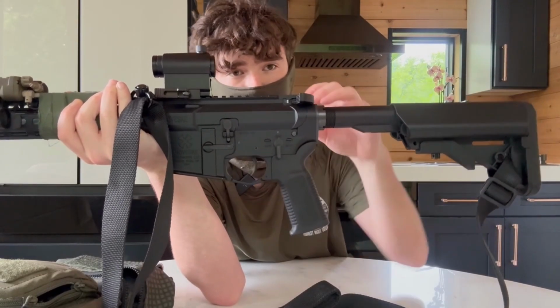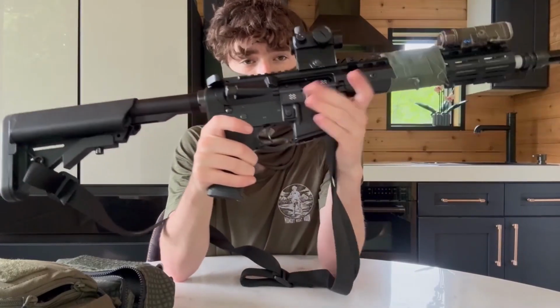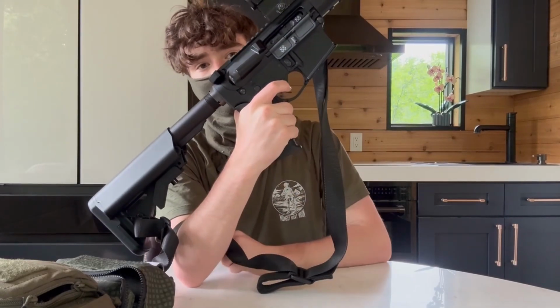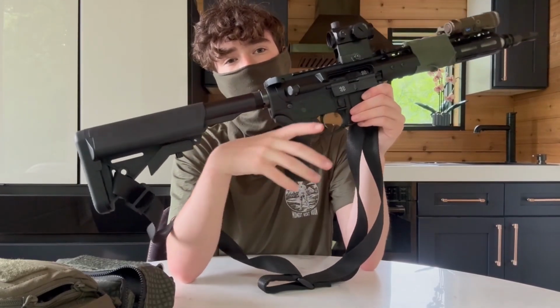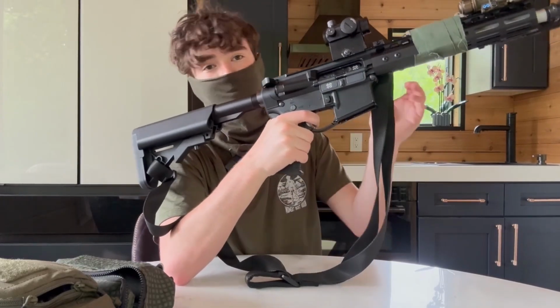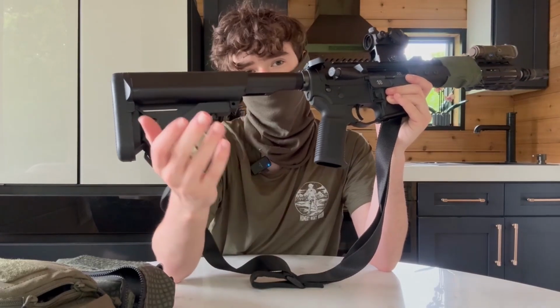Grip is mil-spec compatible. This one's a clone of the Magpul K2. You can change it to anything you like. Trigger. It's very fun for airsoft, but it doesn't feel like a mil-spec. It feels way better than any airsoft AEG I've used. But once again, it just doesn't feel like mil-spec.